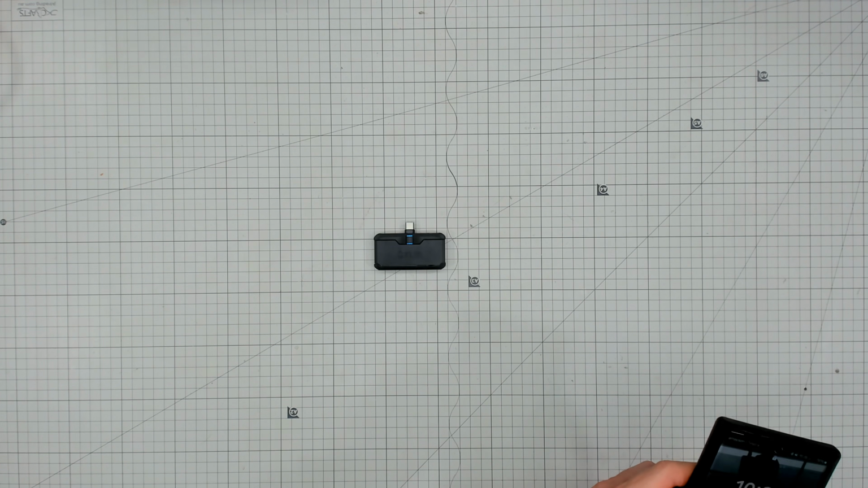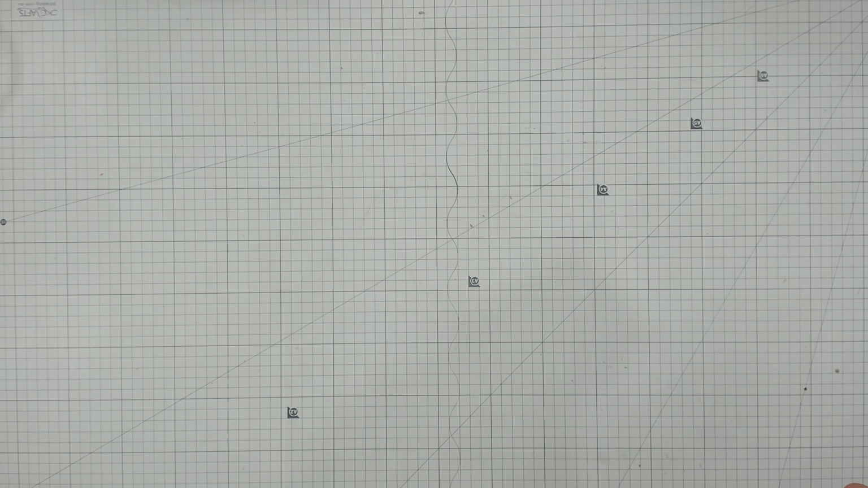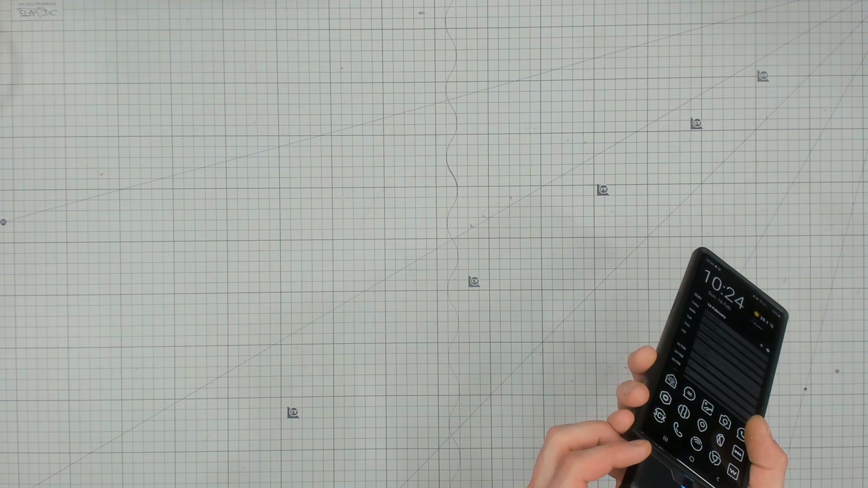What we will have a quick look at now is, hopefully I don't get any dodgy messages on my phone. I'll plug it in and you get a quick look at if it wants to work this time, if it's not a lithium battery fire.